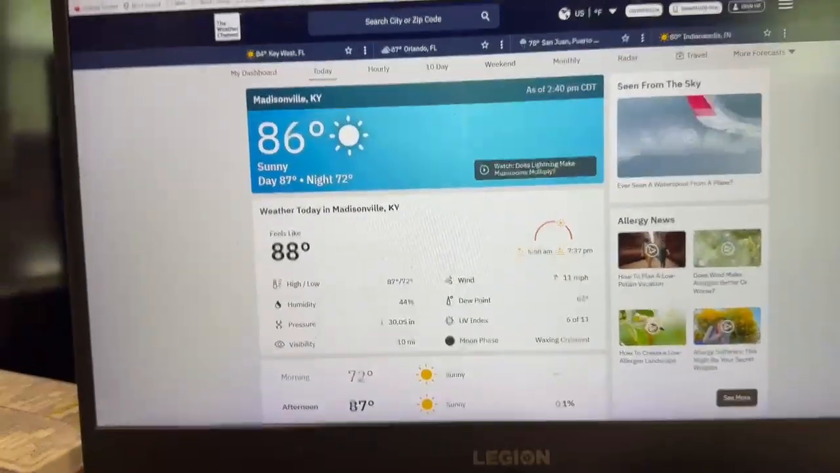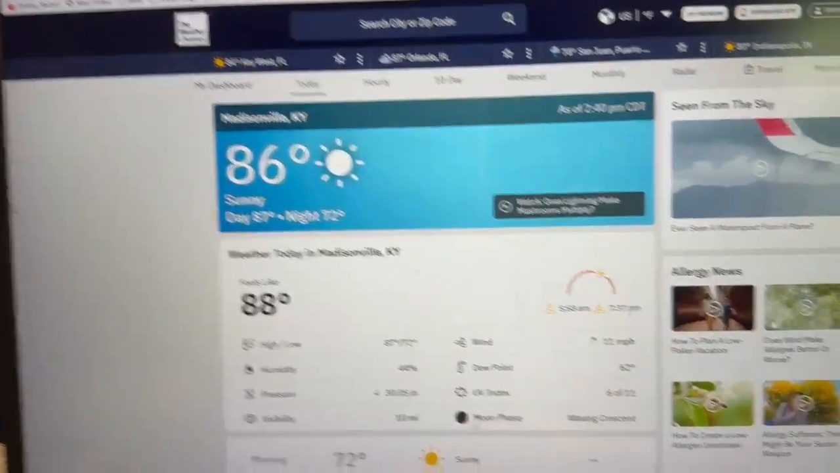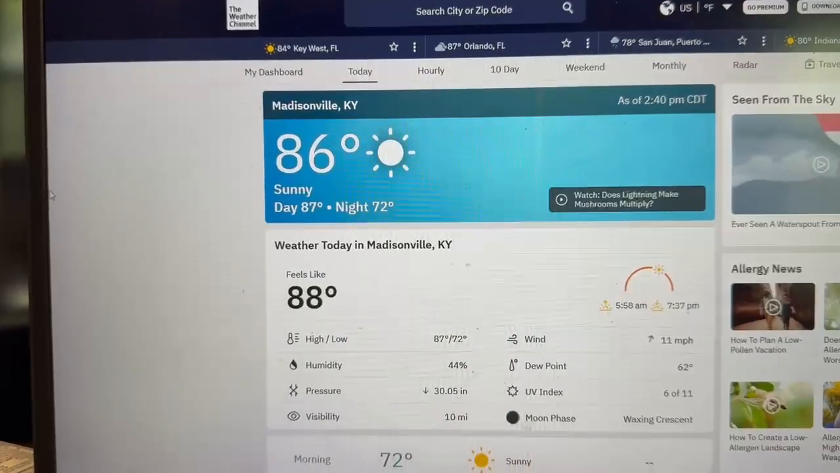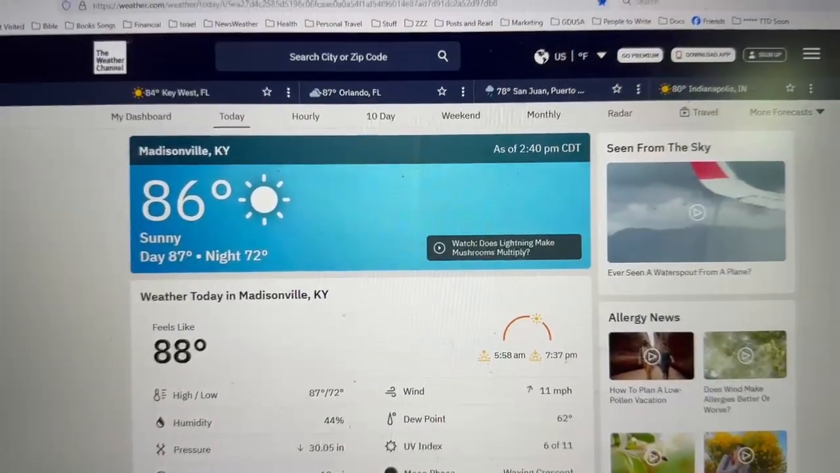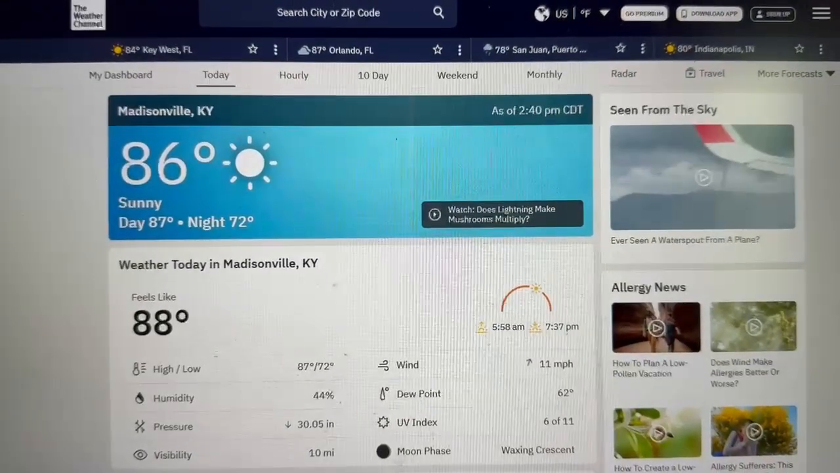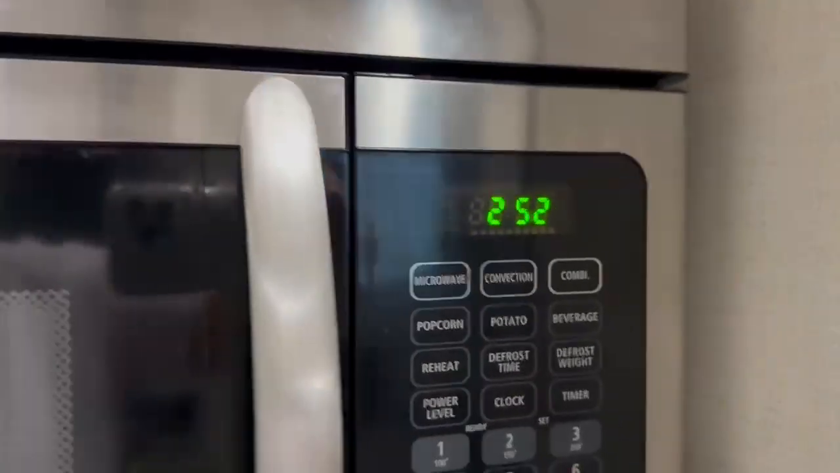Okie doke. It is Monday, and outside we have 86 degrees. That's the Madisonville reading at 240. And right now it's about 252. So 86. Let's go take a look. There's our 252. And then we go over here to the in command.